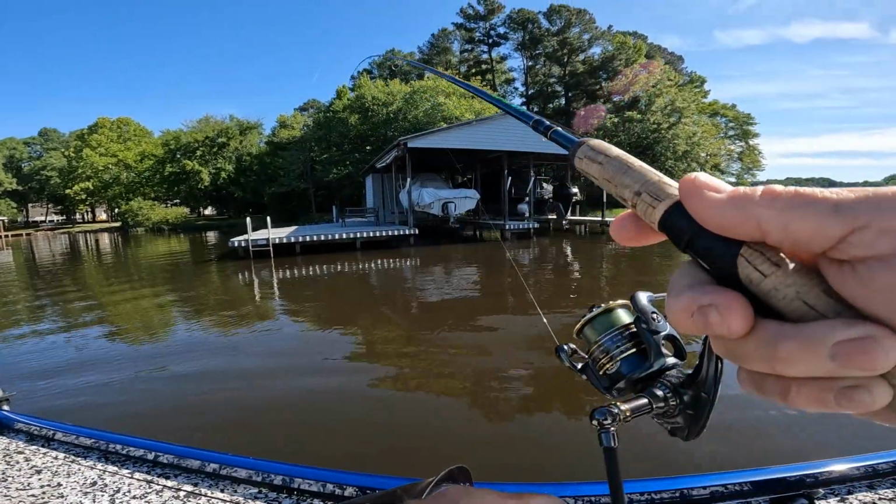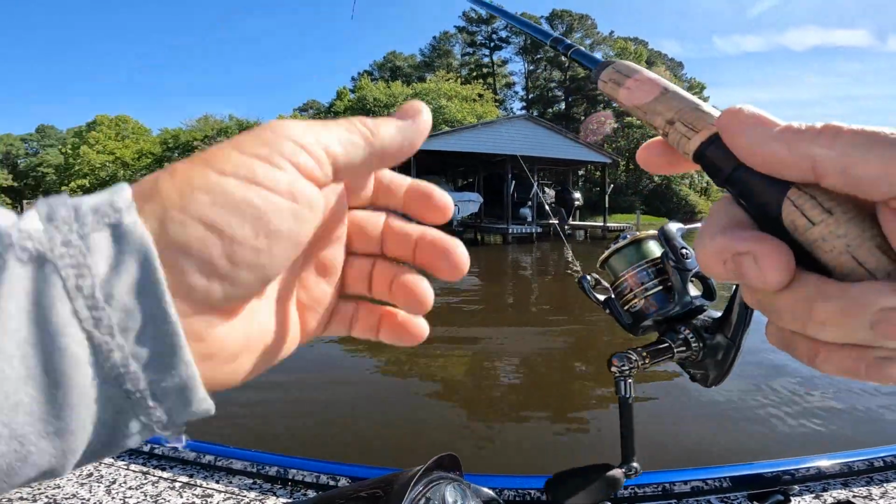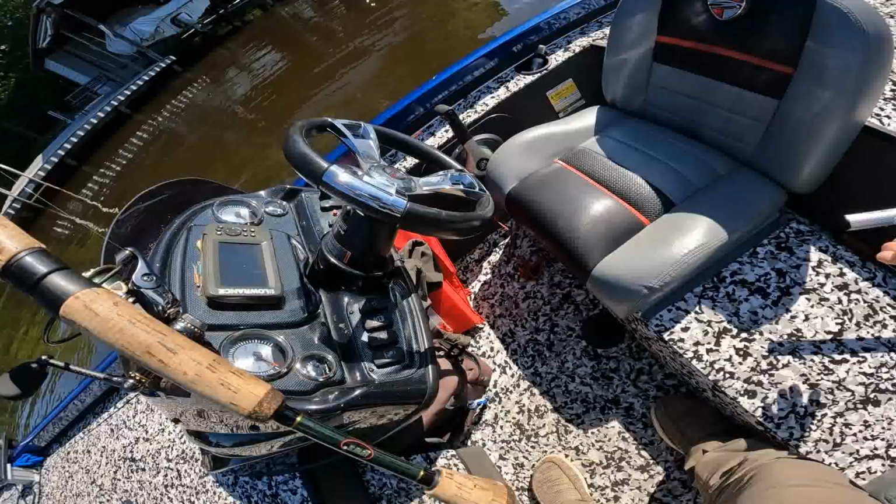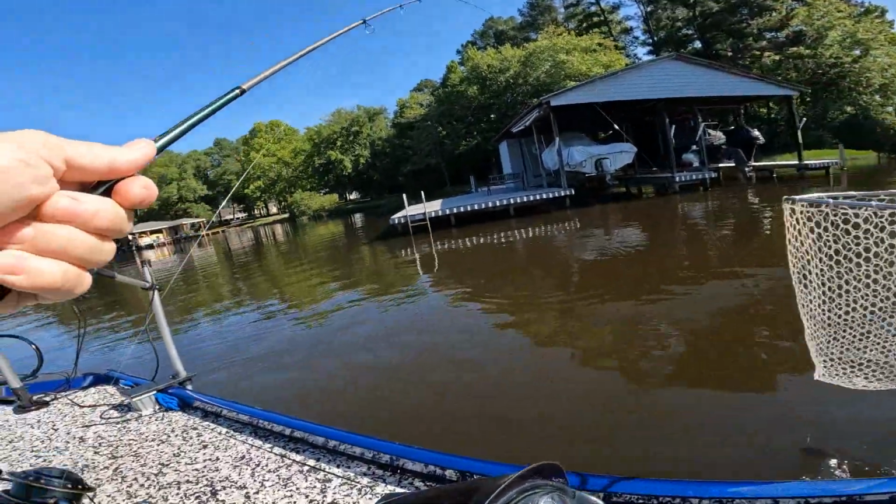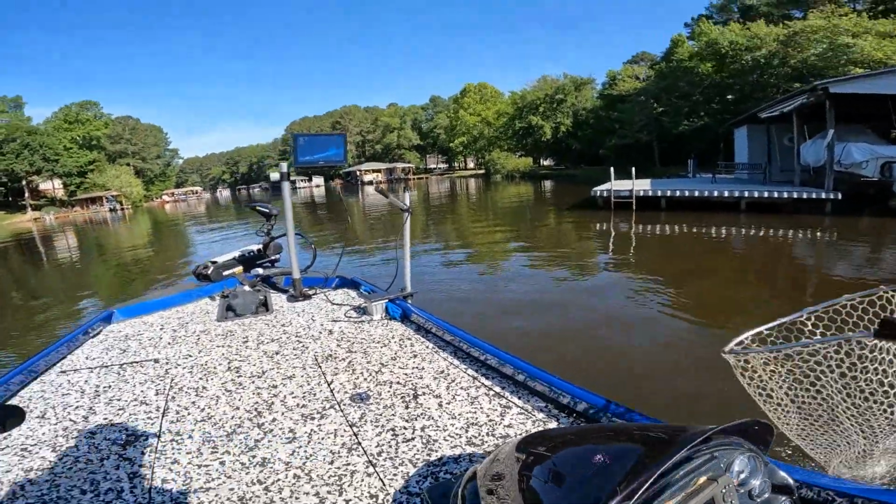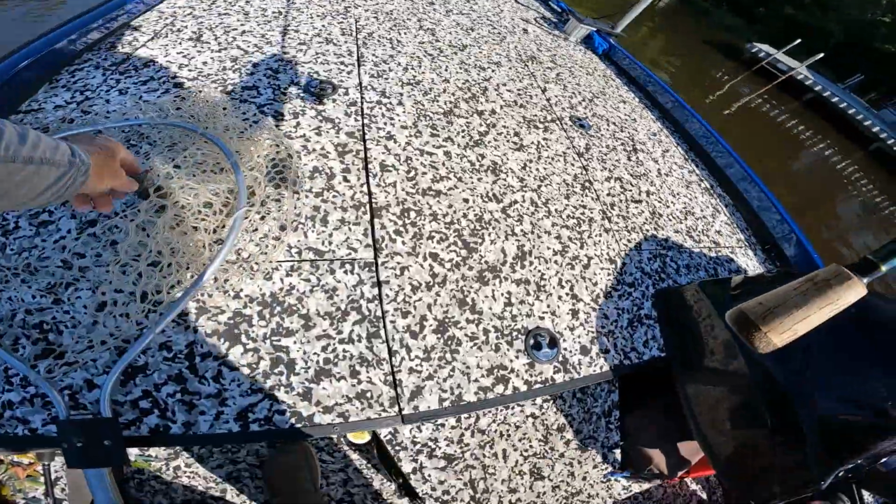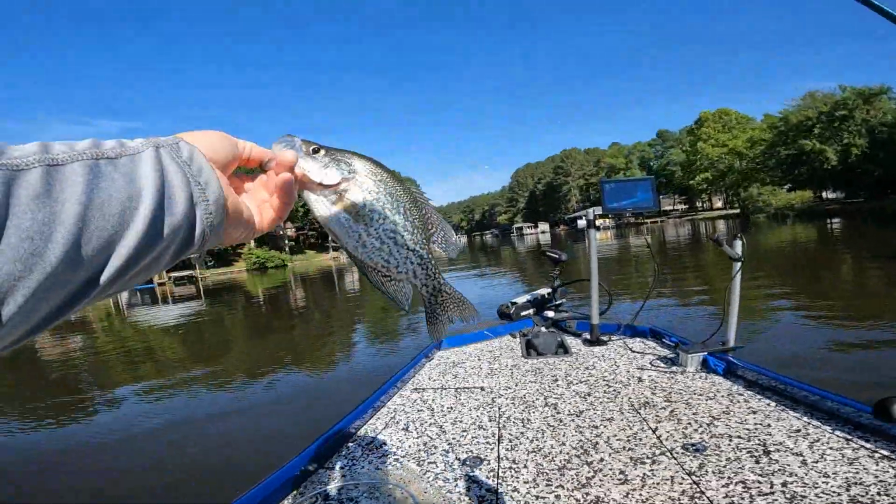Alright guys, good to hear my fighting stance. I don't know why that is. A lot of times I just like to step right down here. It's easier for me to grab the net. And it's easier for me to net them when I'm down a little closer to them than up on that deck. Y'all do that? Bam, that's a good fish.